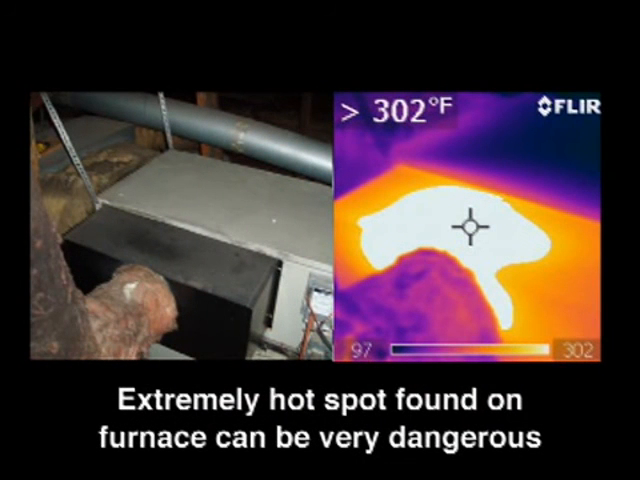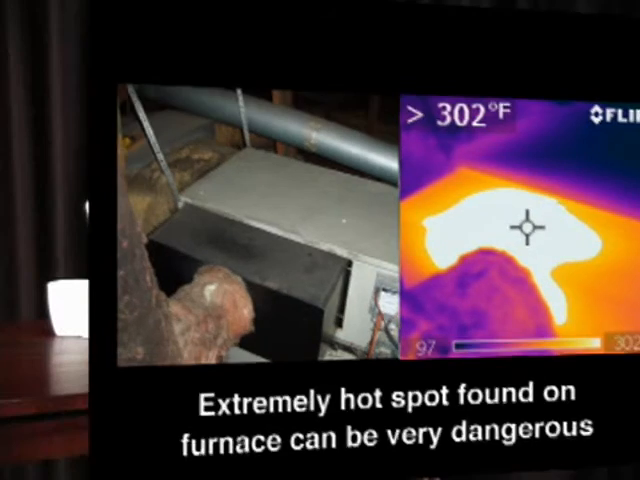The next set of pictures here shows a hot spot on a furnace located in the attic. Very, very hot. This is a dangerous situation. You don't want your furnace to lose its insulation value. There are other anomalies about a heating and furnace system that will show up with an infrared camera. Very, very valuable information. Might not be seen if an inspector did not have that camera.